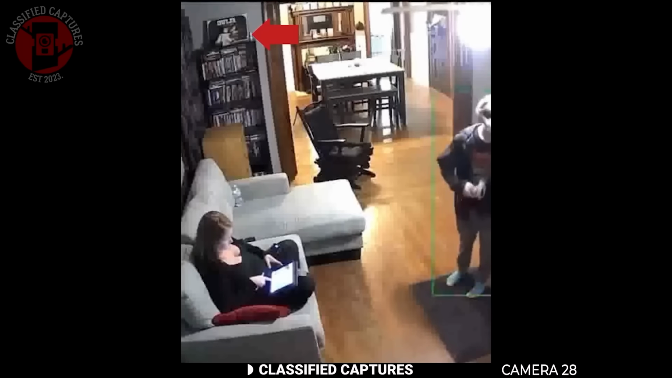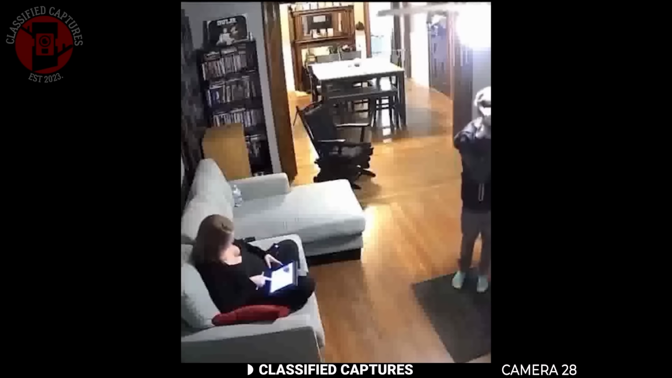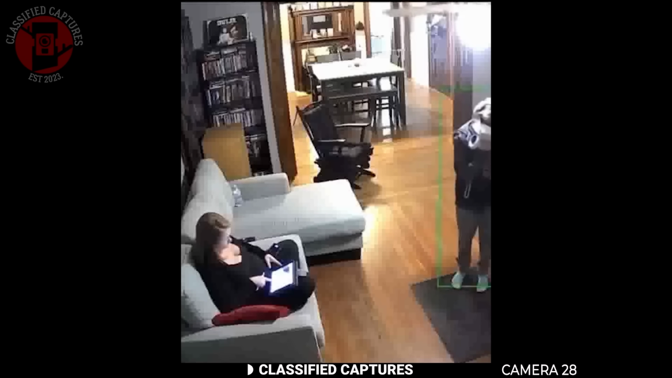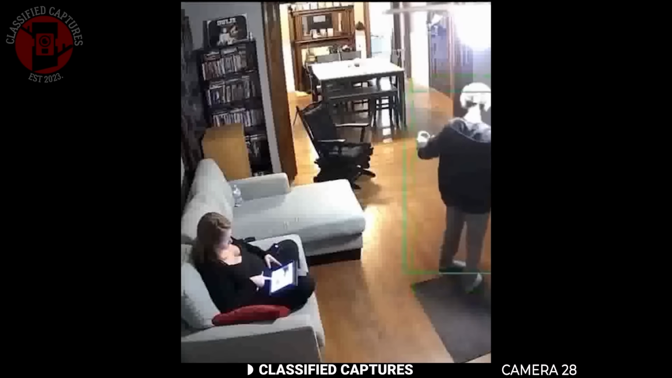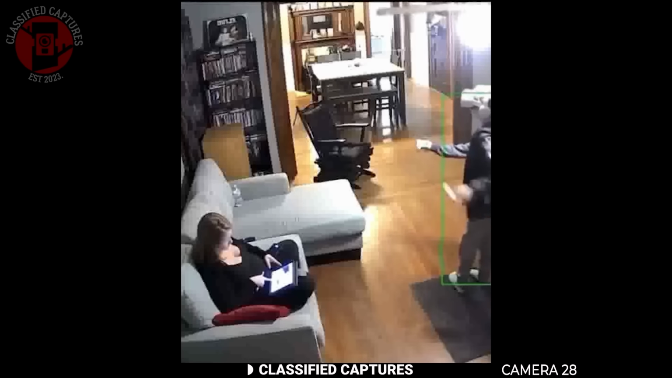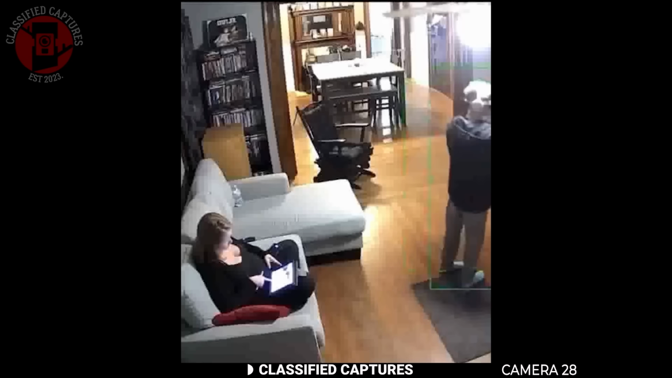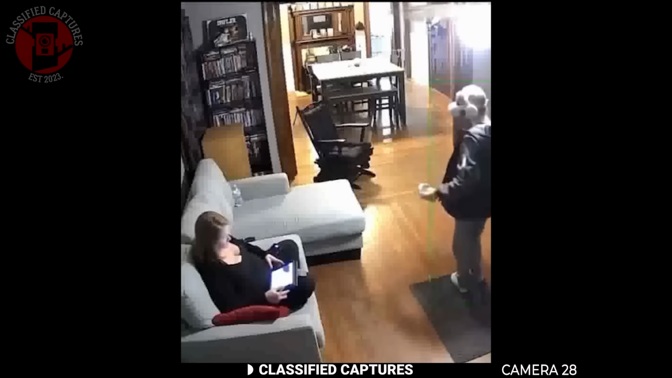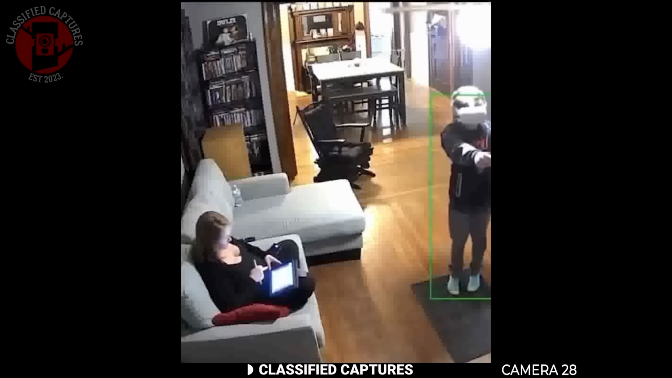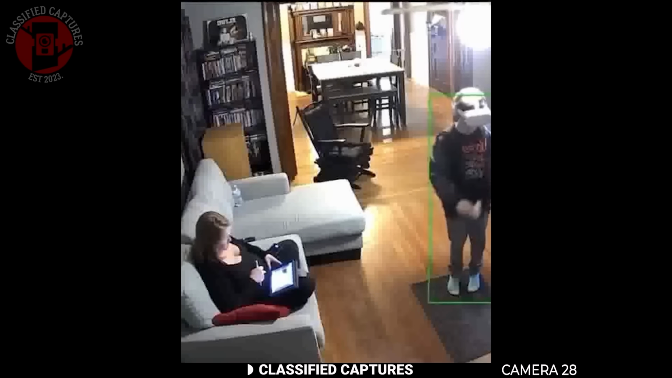These two people are in a room, one woman sitting calmly on the couch working on a laptop, while a boy next to her is immersed in a VR headset with controllers in his hands. Everything seems normal at first, but then if you focus on the wall just behind the couch, there's a bookshelf. On that shelf, something strange is happening. You can see something shifting slightly.